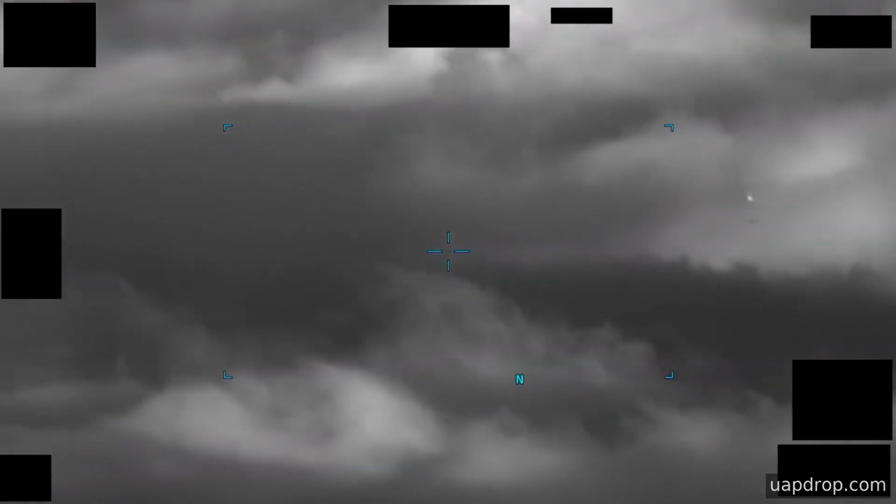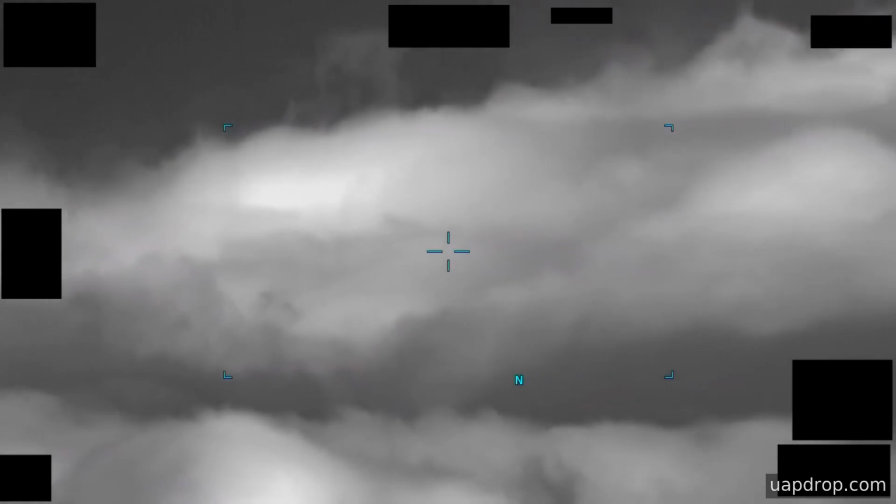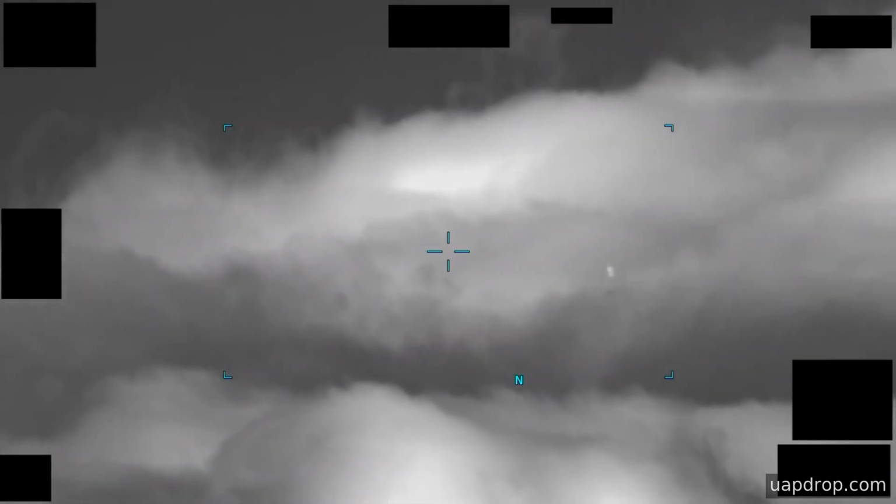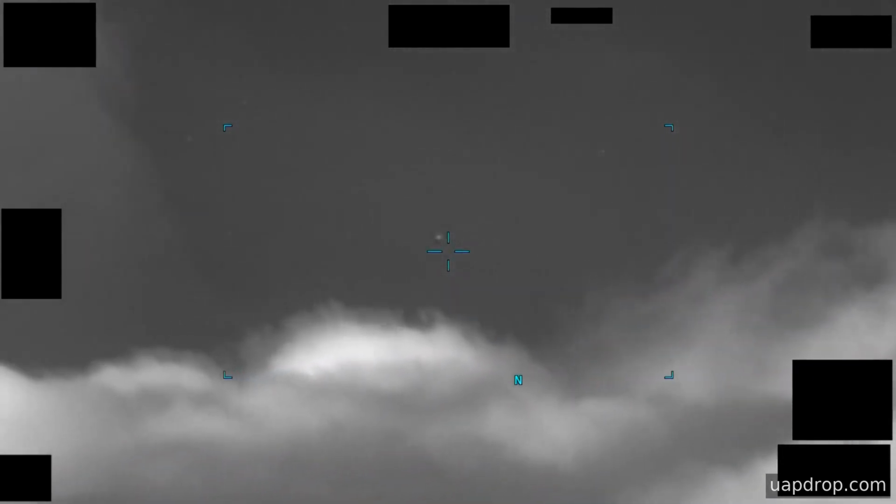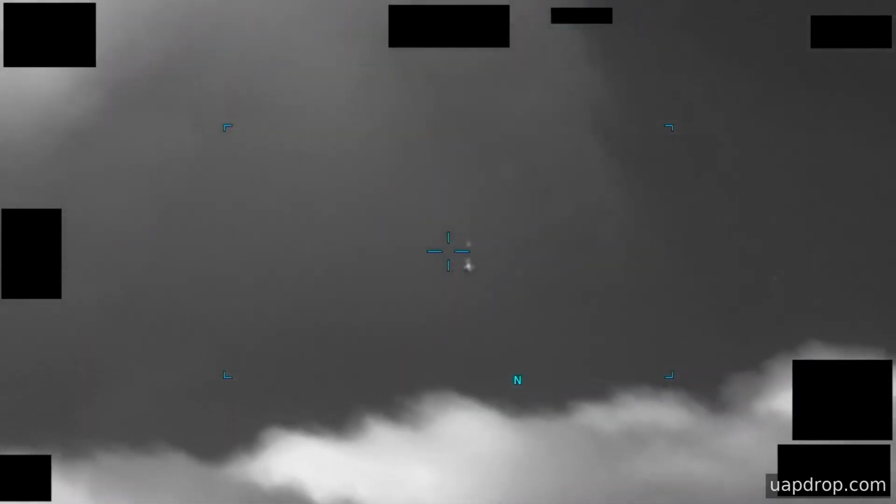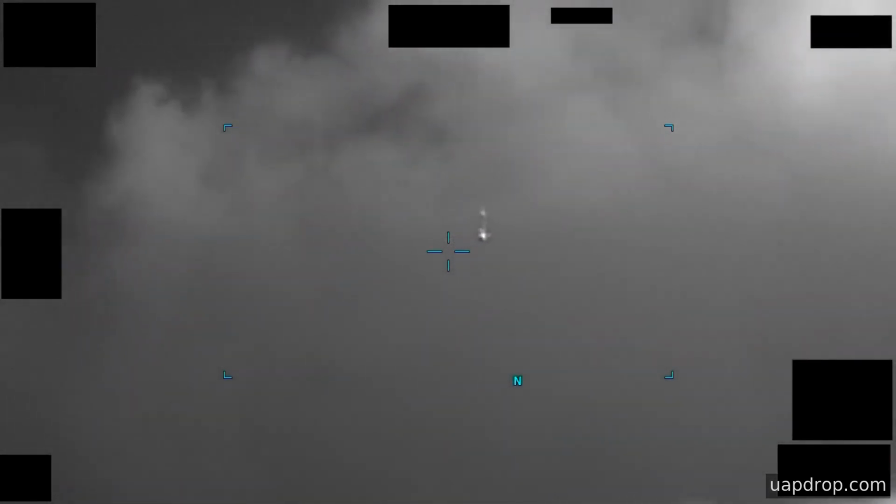What makes this recording notable is the sustained tracking by an onboard sensor, the intermittent loss of a distinct thermal contrast, and the repeated zoom and pan motions while the object reappears and exits the frame. Those features are why the submitting command characterized this as an unresolved report and why it was forwarded to AARO